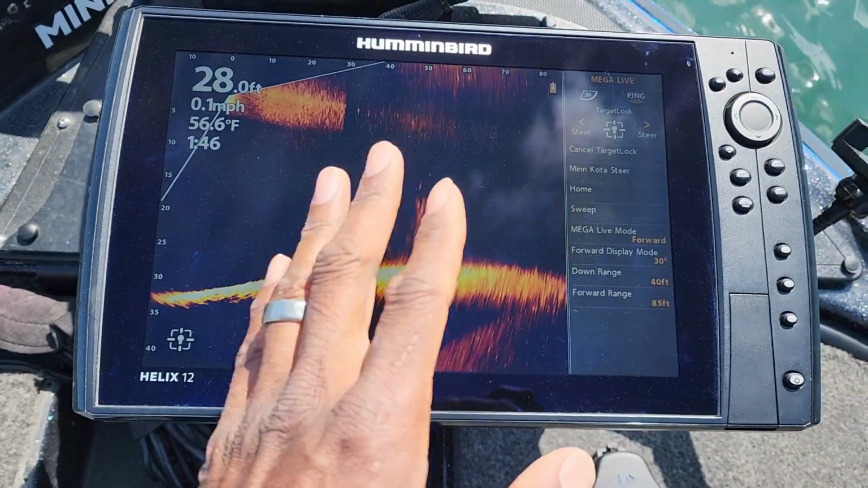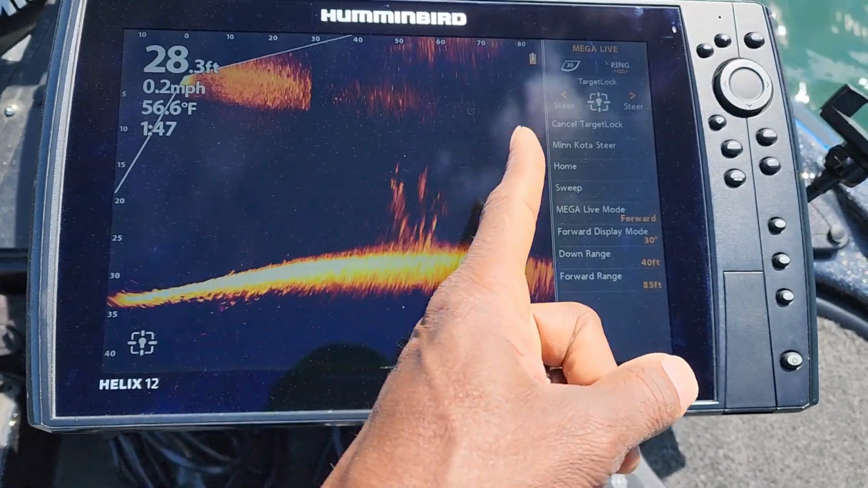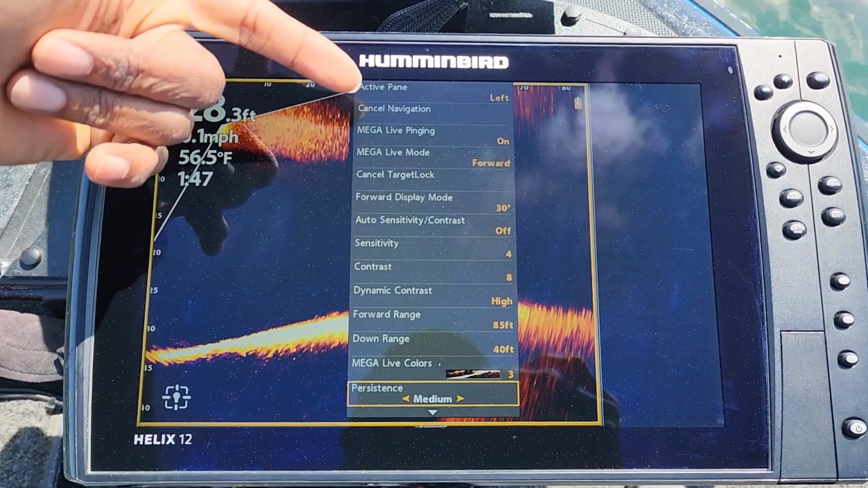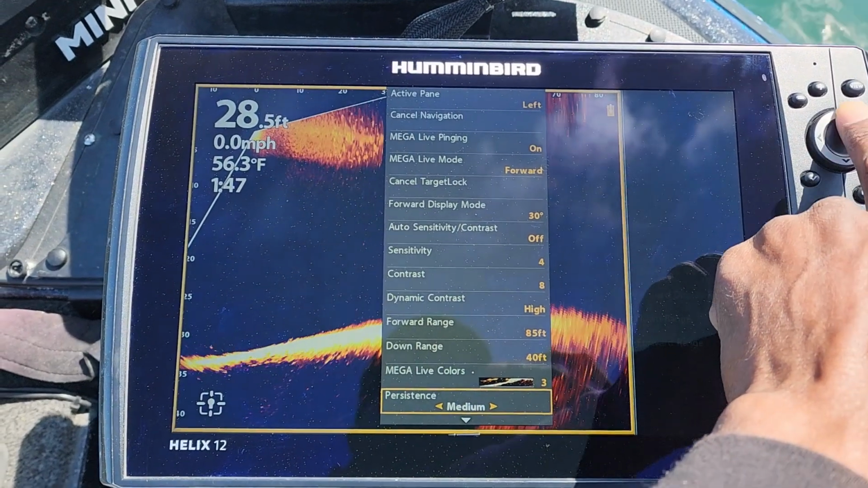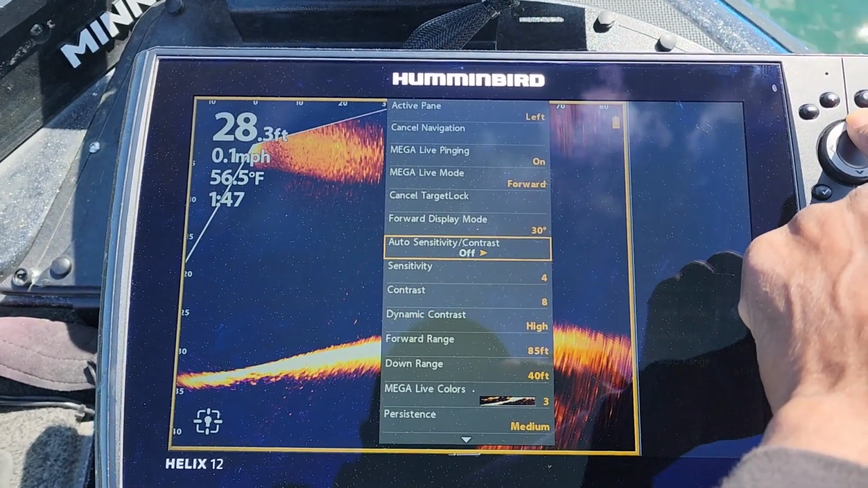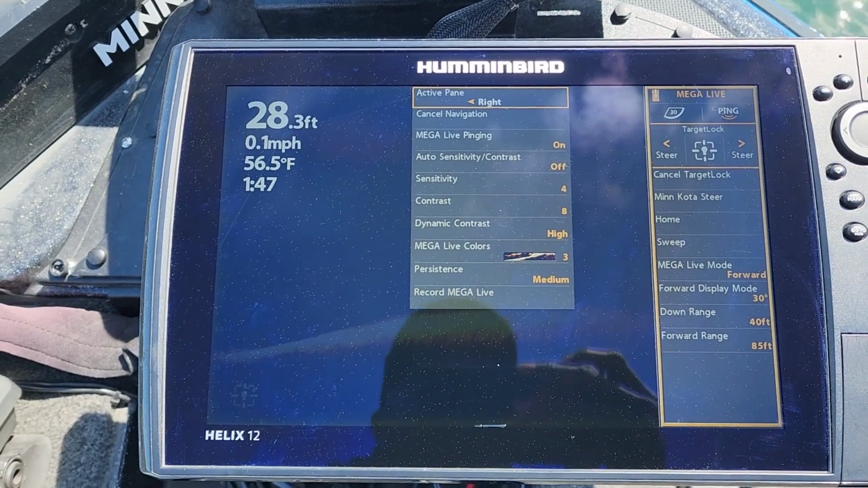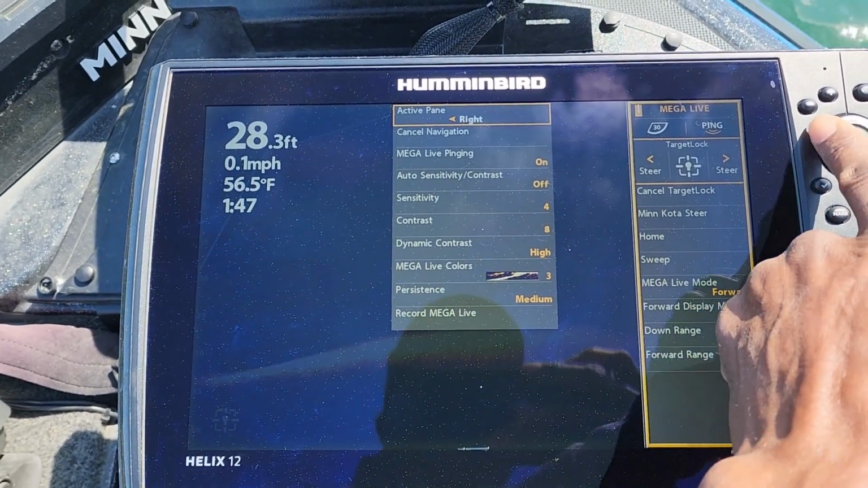But actually, there are two different panes on here. This is going to be your left, this is going to be your right. So whenever you go in here to the menu button, you will see that the active pane is set on the left side. That is why this is highlighted. If you take that over, let me just go back up here to the top to that menu. Just bear with me, guys. And change that to right, you see that now it is over on the right side. So now this menu is highlighted, but what you want to do is actually highlight that left pane.